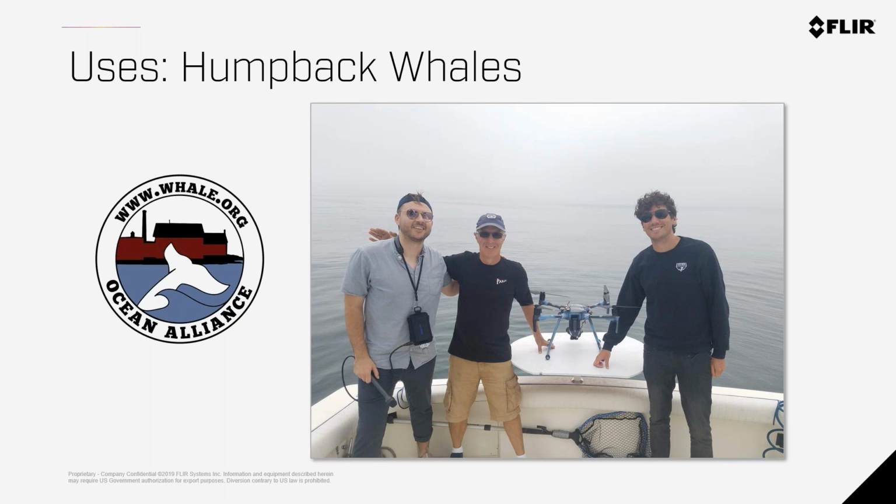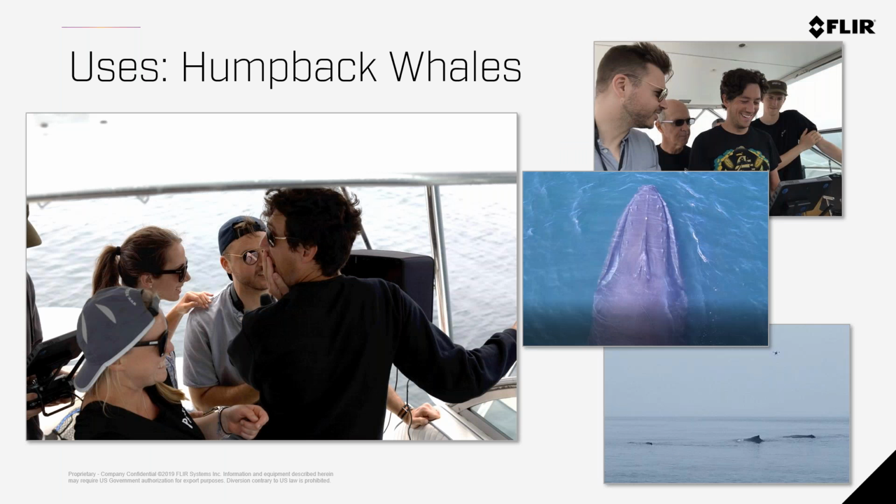So I got on one of the vessels that was based in Massachusetts with Dr. Ian Kerr, who's in the middle, and Ian Smith, who's on the left-hand side, who is the host of the Commercial Drone FM podcast. And we went out to do something for the very first time. We were flying above humpback whales, and we were getting the first radiometric temperature reading of a whale's blowhole. If you imagine that these whales spit up, I don't even know what the PSI is, but extremely powerful plumes of snot.